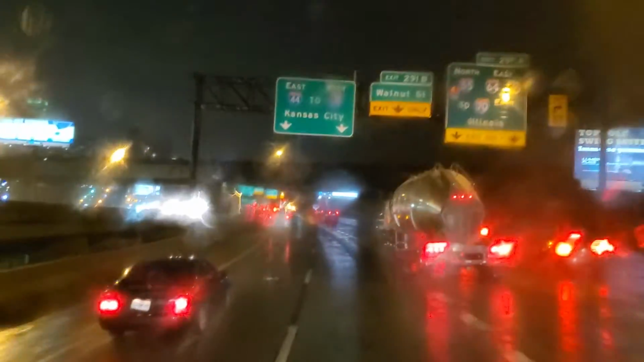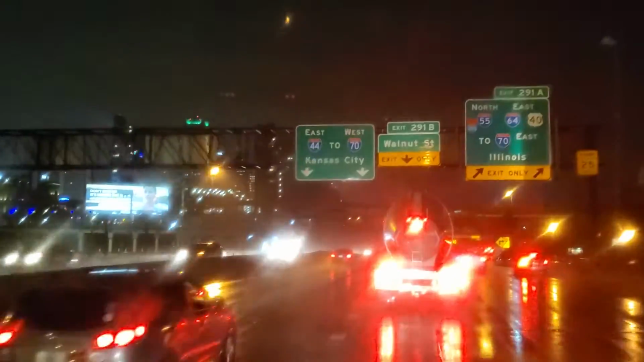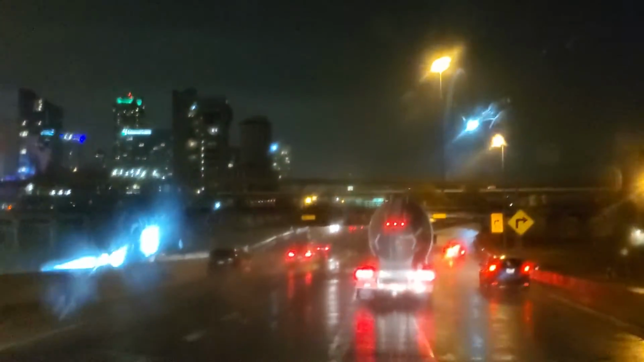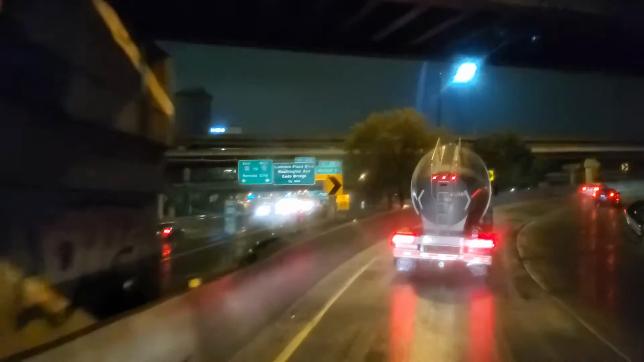Wait a minute. What do I need to be doing? Take exit 291A on the right to I-55 north. Well, I guess I needed to be in this freaking dumb lane over here. Shoot, I wasn't paying attention. Oh, come on, get in gear. Okay, alright. Thank you again. That's probably the same one that let me in last time. I didn't realize where I was going. I was just bewildered by all the lights. Holy smokes. I almost messed that up big time.